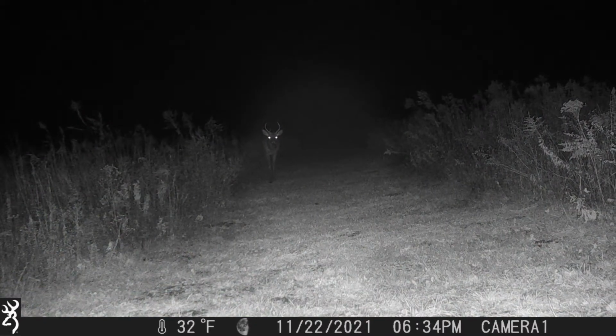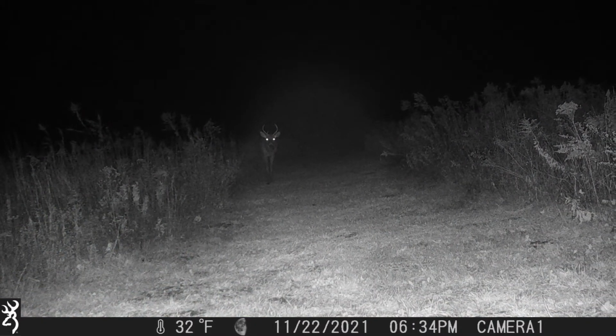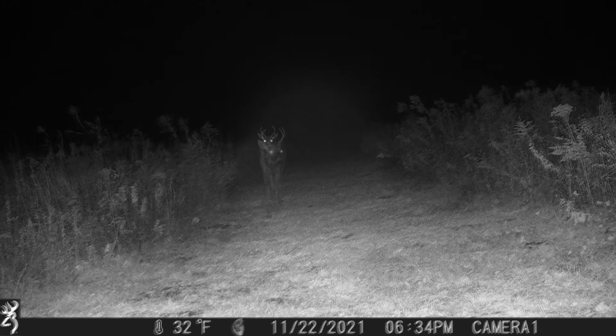The next buck that we got on camera came through at night, and again, he walked right up the trail, gave us a really good view of him.